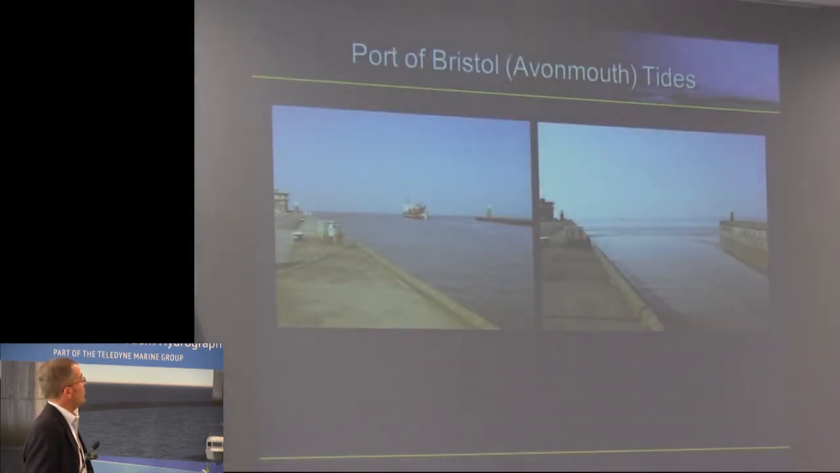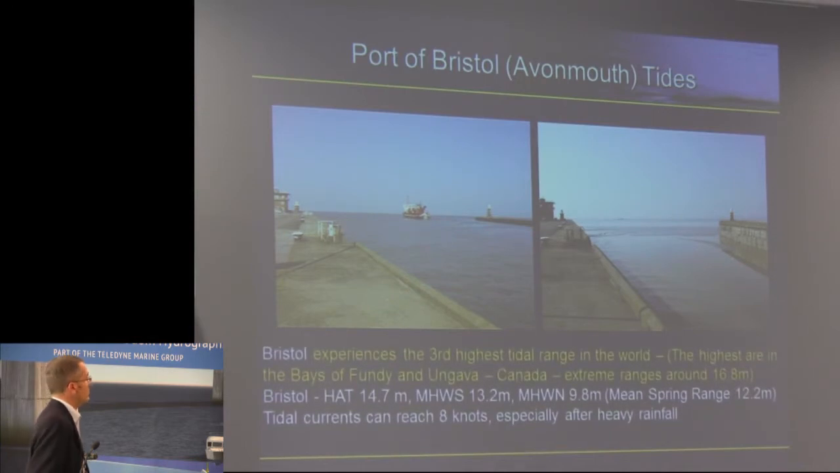So just to touch on the tides that we have at Bristol, they are brutal. The Canadians have higher tides, but we do have big tides. This is Avonmouth entrance with a little sand dredger leaving last week, and that was 6 hours later. So you can see there with the figures the ranges that we have, and with big tides, big currents. We have an ADCP meter, an RDI Workhorse on Isambard, and we have recorded up to 8 knots mid-flood, mid-ebb in the past.